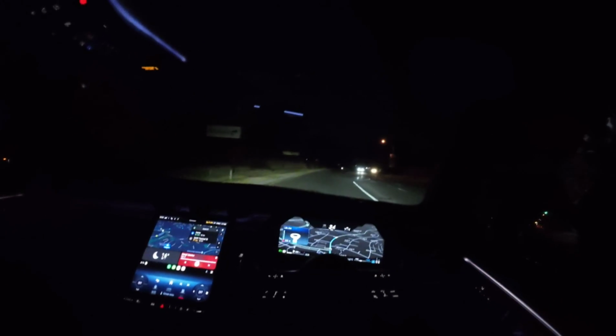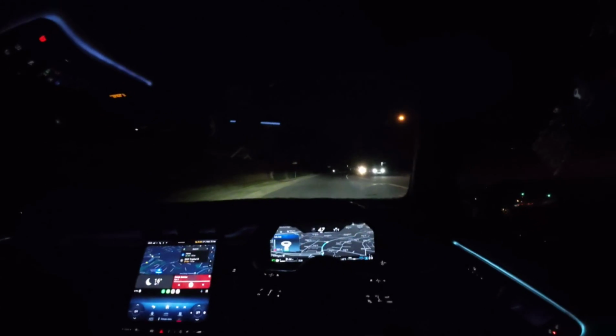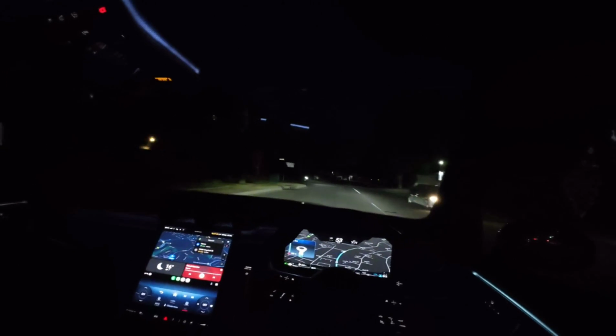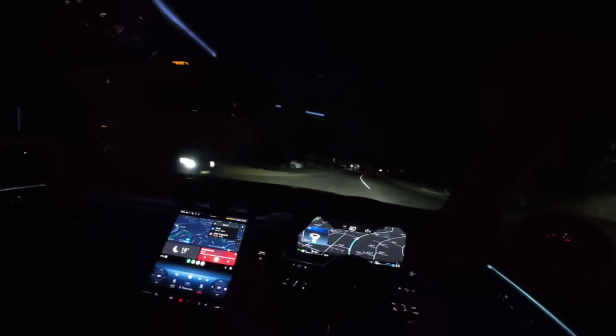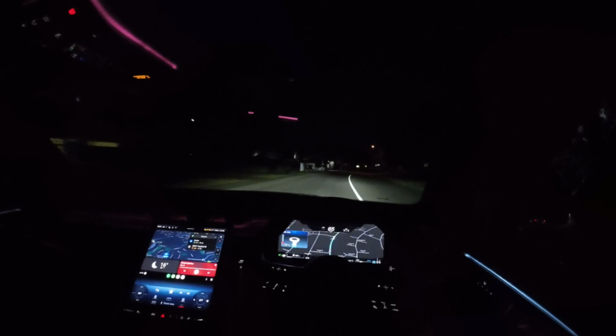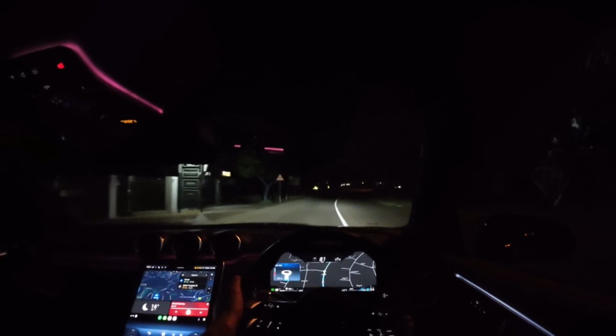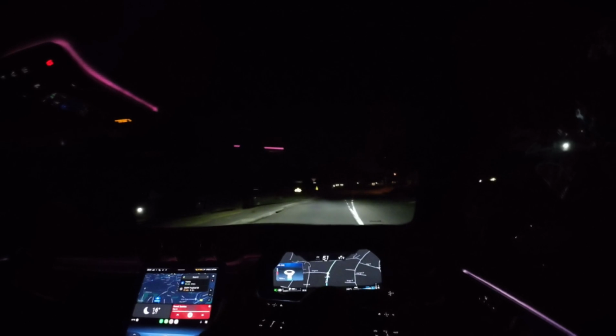At the roundabout, turn around onto Lois Avenue.